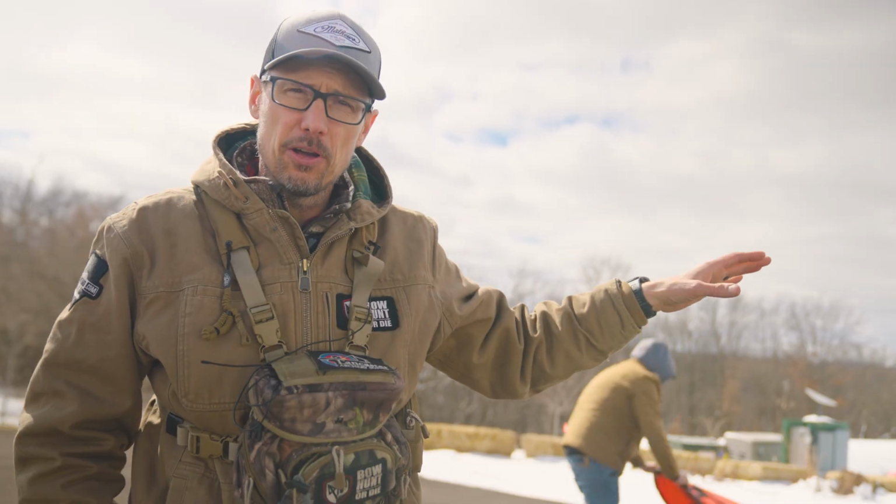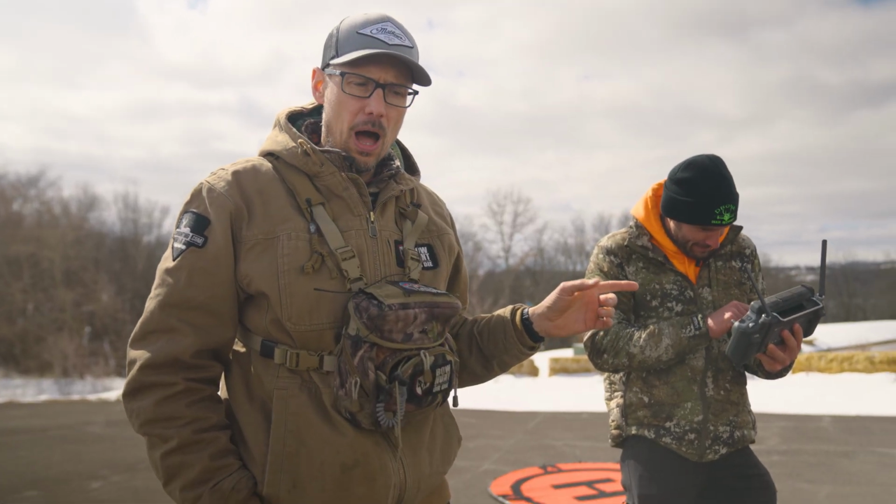Now, we've got a pretty good food source here. Definitely expecting a few less deer. We're only gonna survey here about 200 acres to get a quick rough number. The sun is starting to come out, which is going to cause some trouble. These guys are moving really quick, so I'm gonna shut my mouth.